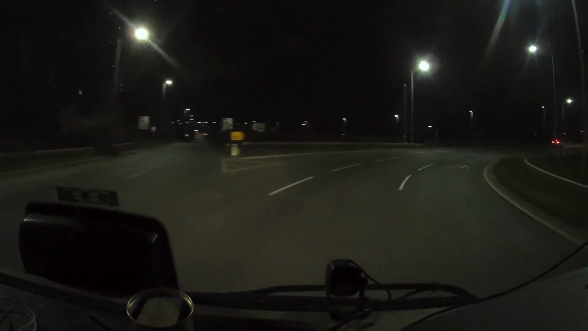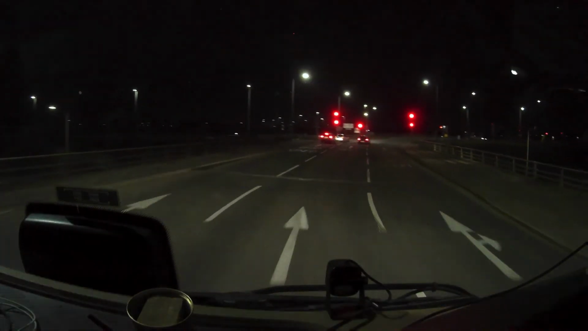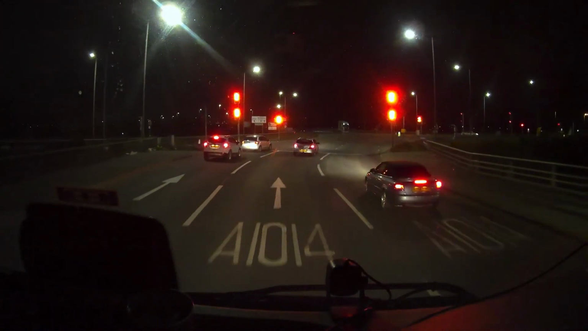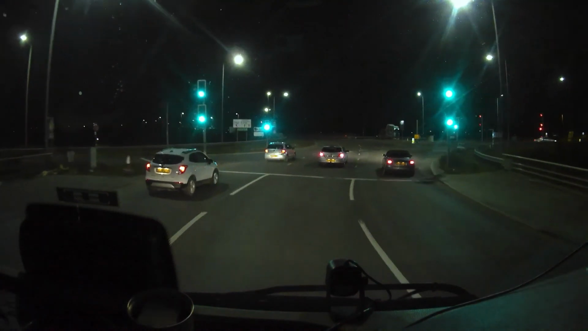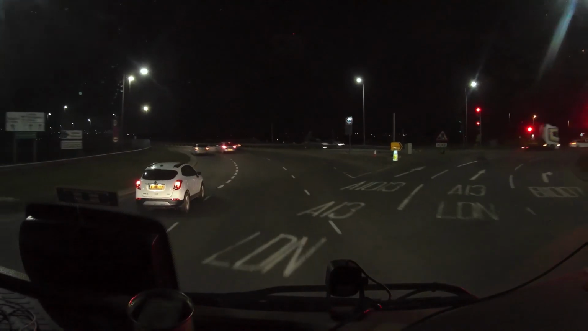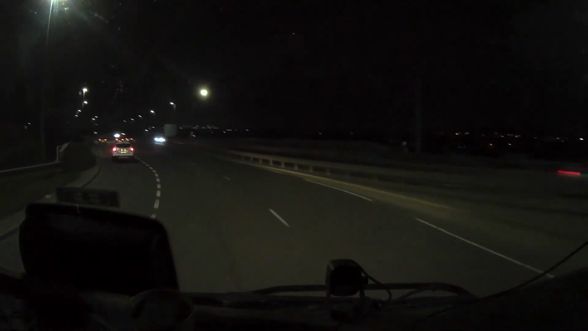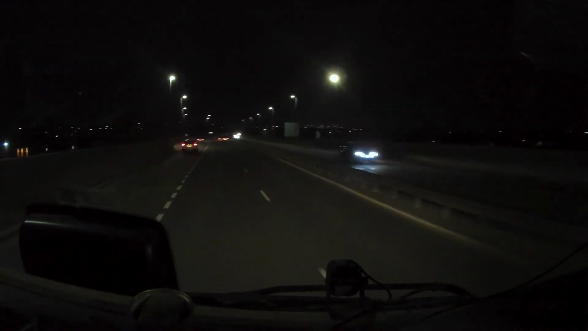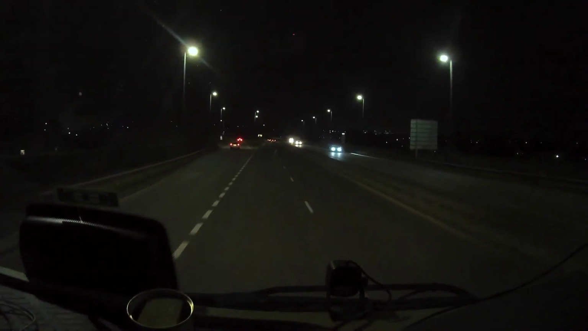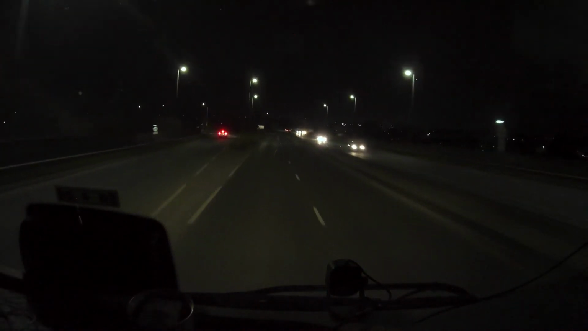Take the third exit, towards A1014 to London Gateway Park. That's us, that's where we're going. I'm over here on a Friday night, I order a kebab and they deliver to the yard. Keep right onto the Manor Way. Manor Way, not runway.